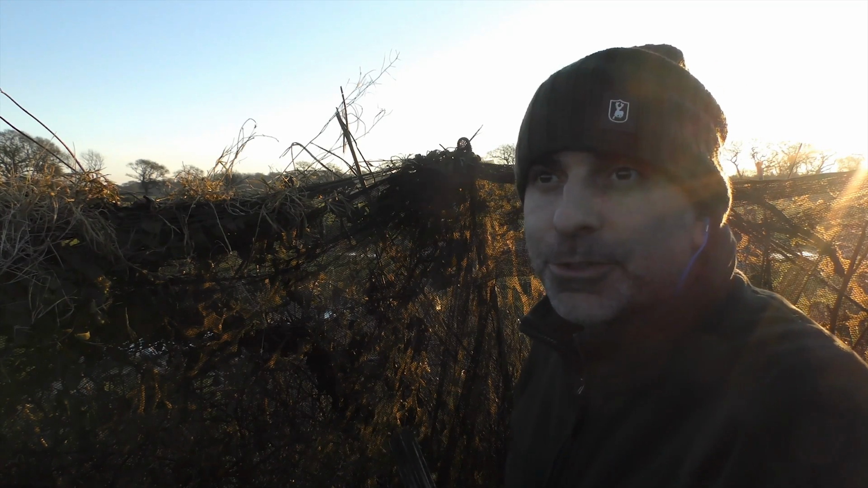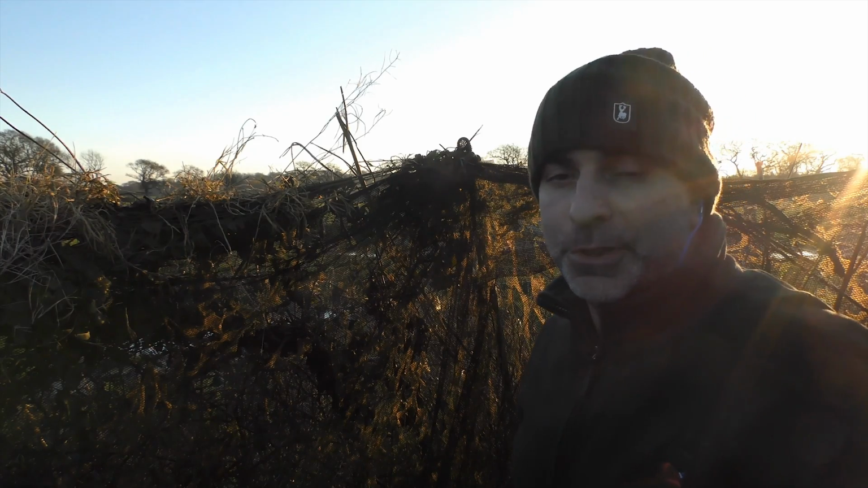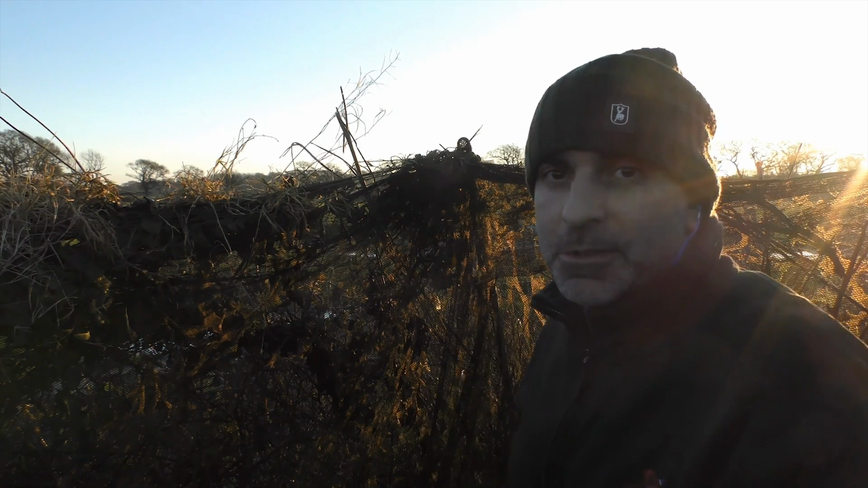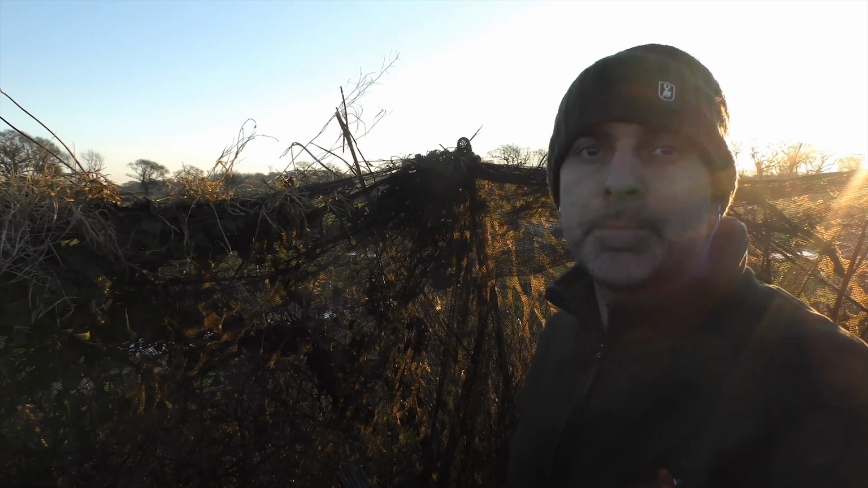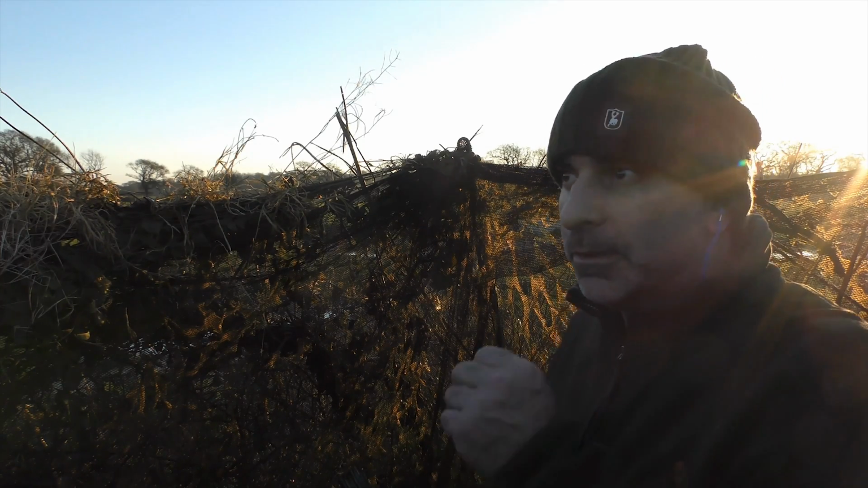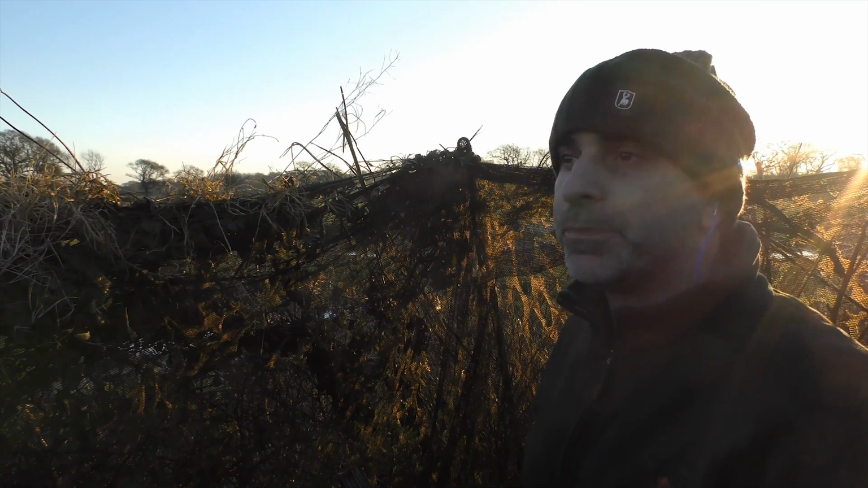I've just got another Canada goose. Luckily I brought a few threes with me. Seems to be doing the job. I quite like threes for geese. Seems to be quite a good combination of pattern and a bit of knockdown. So yeah, just still shot.